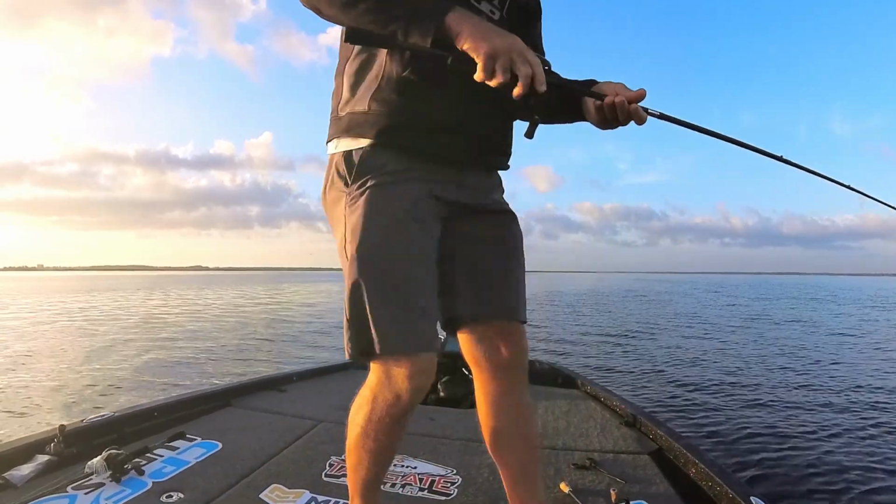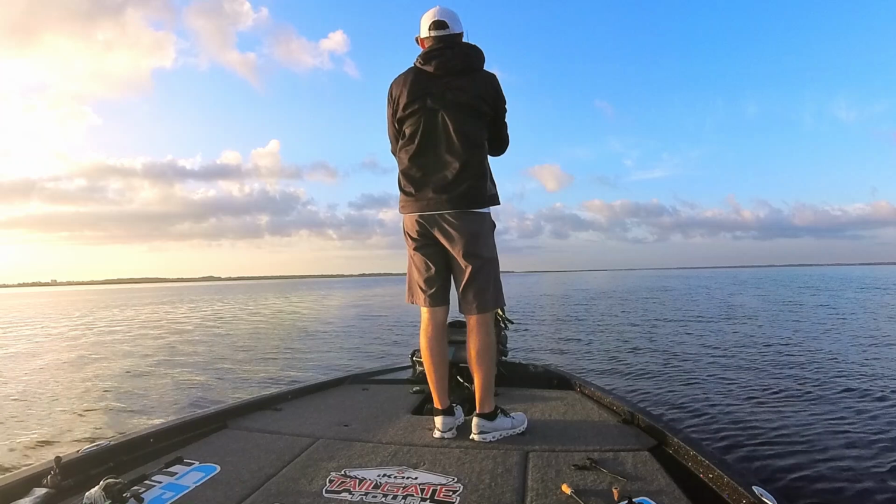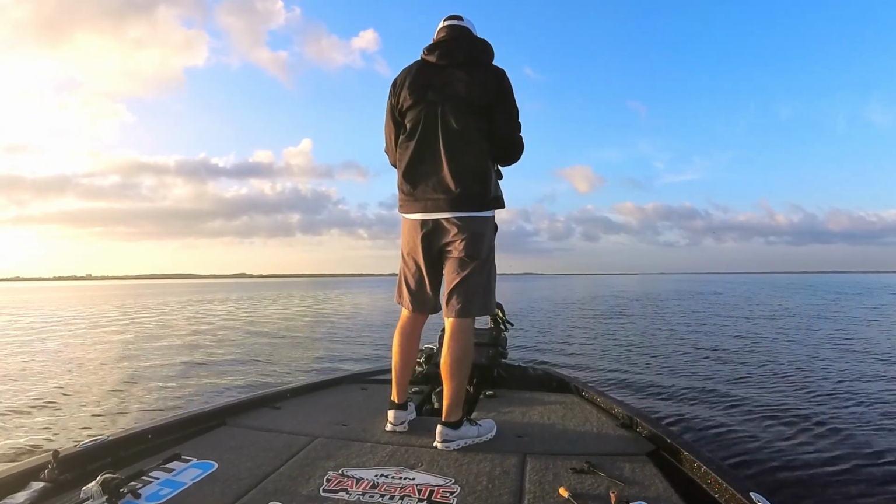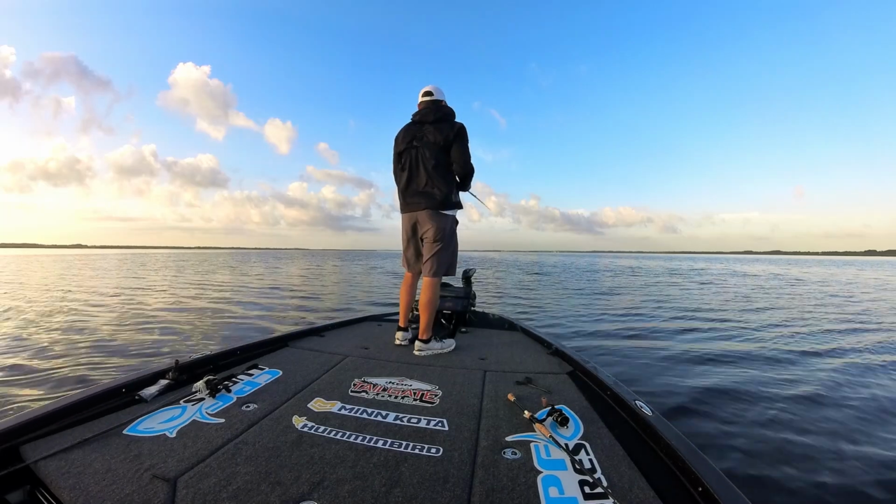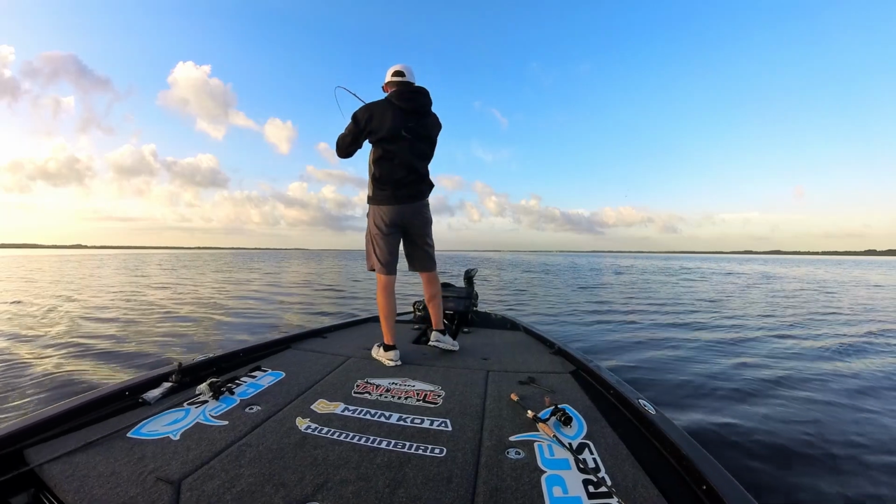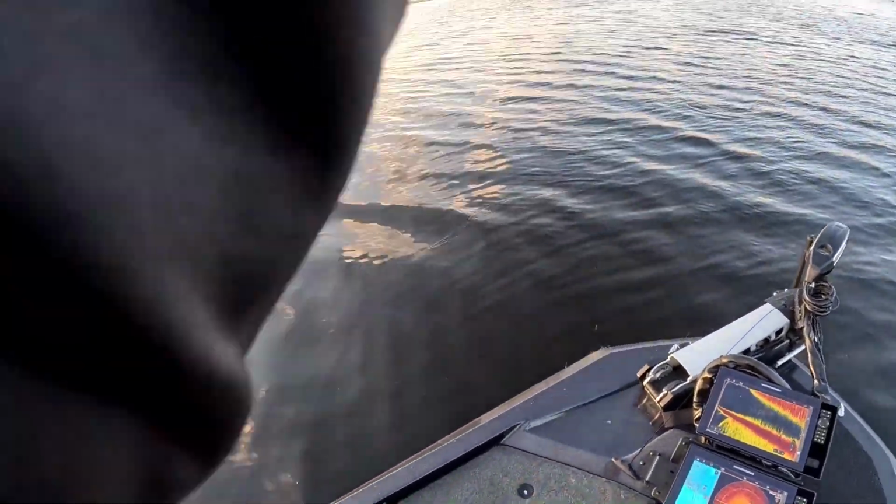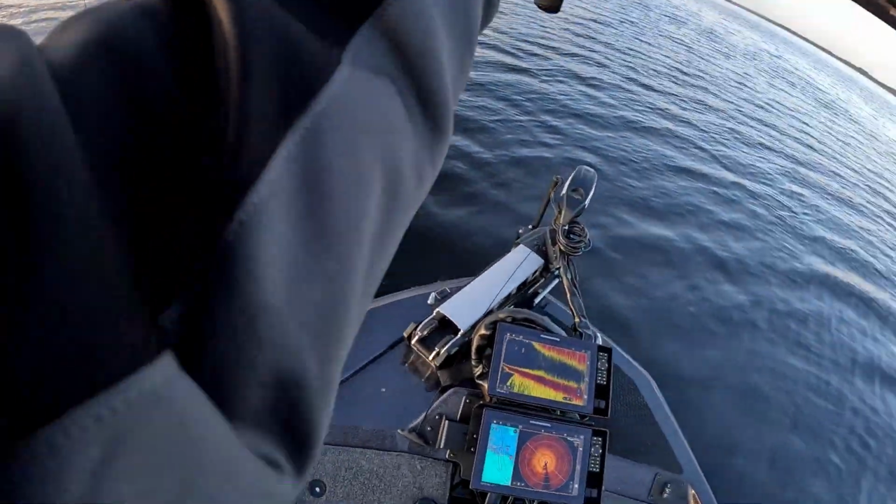So that was my second cast with that. Throws like a champ. Ooh. Oh, good Lord. It's a decent fish. Ate that jig. He popped it so hard.